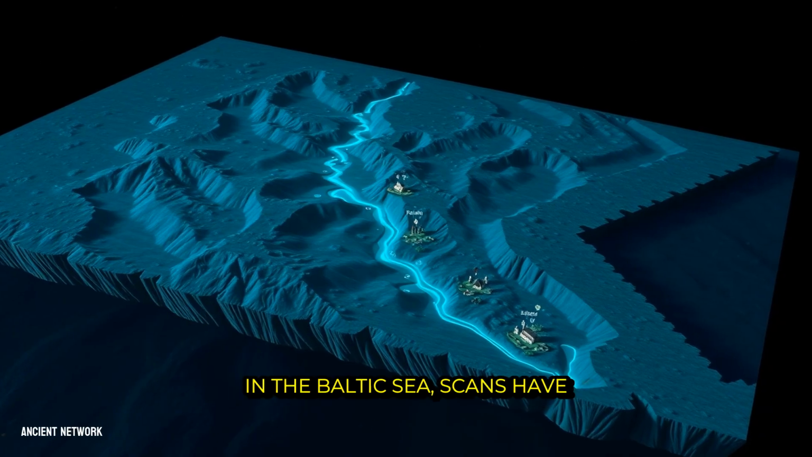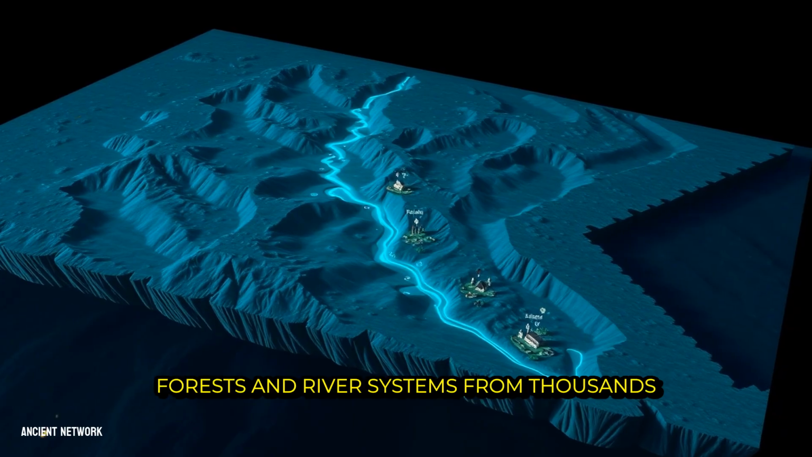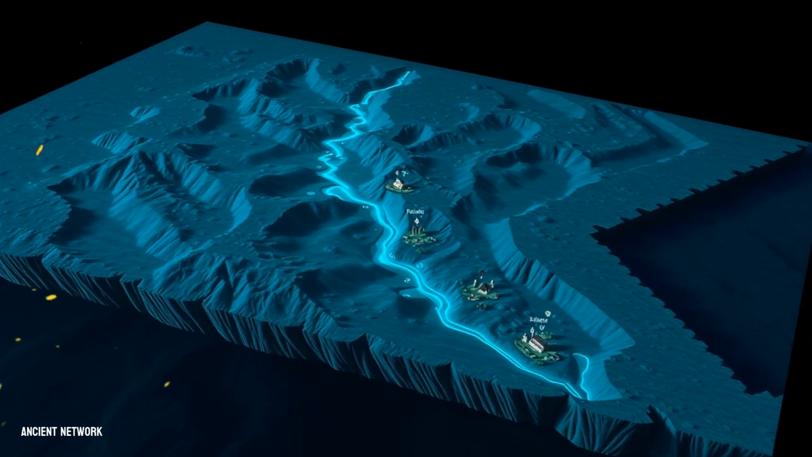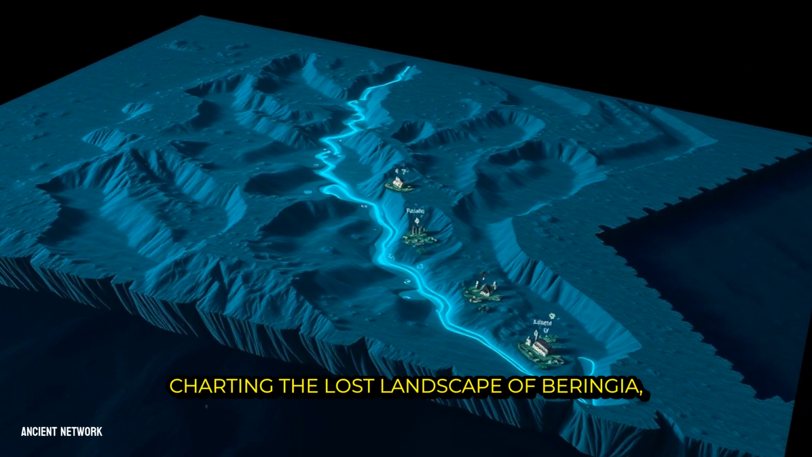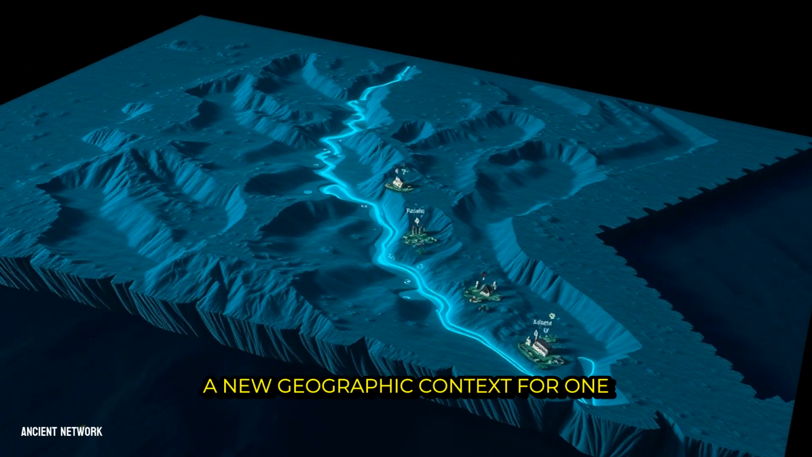In the Baltic Sea, scans have revealed the preserved remnants of ancient forests and river systems from thousands of years ago. In North America, similar work is charting the lost landscape of Beringia, the land bridge between continents, providing a new geographic context for one of humanity's great journeys.